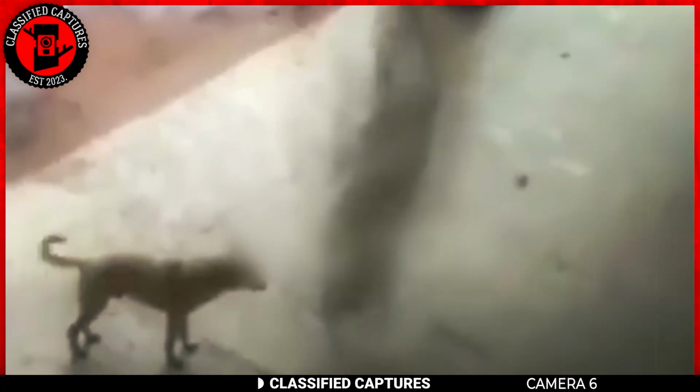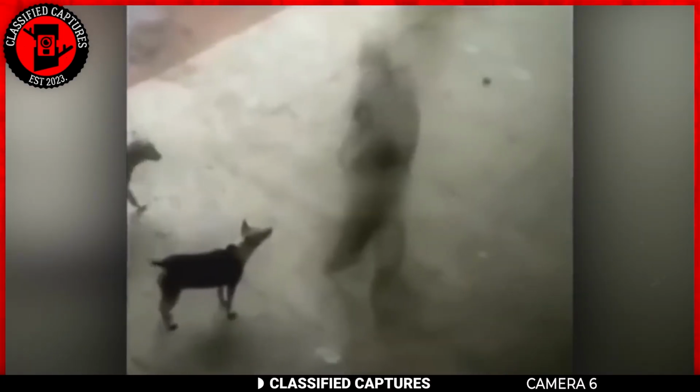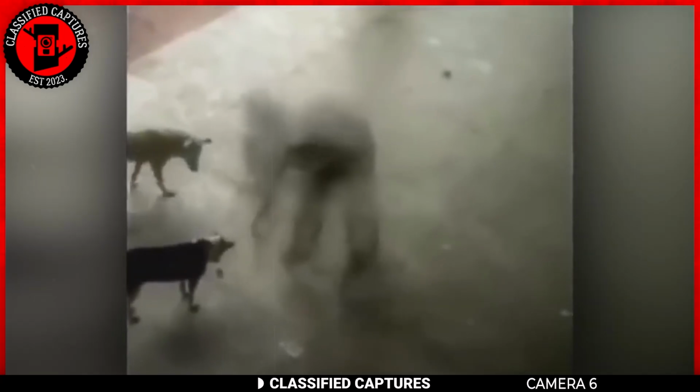The dogs, seemingly aware of the entity's presence, focus their attention on the mysterious figure. The entity bends down, placing something on the ground. Ghostly treats, perhaps. While some may be quick to attribute the footage to skilled editing, others entertain the notion that it captures a genuine interaction between the ethereal and the animal kingdom. Having watched the clip yourself, what do you think is going on here?